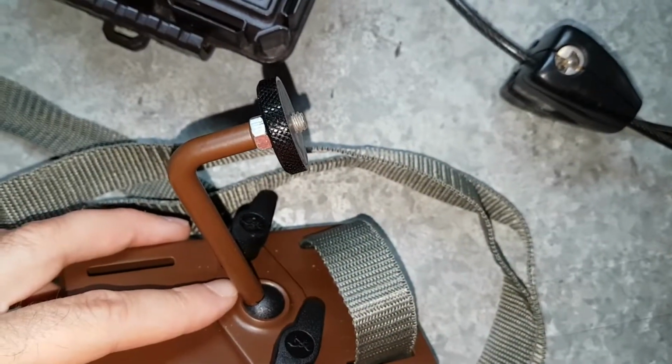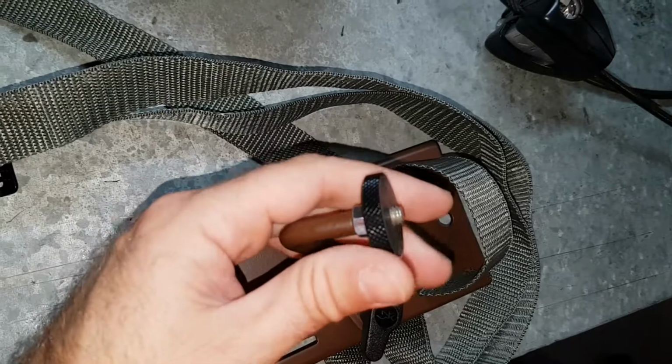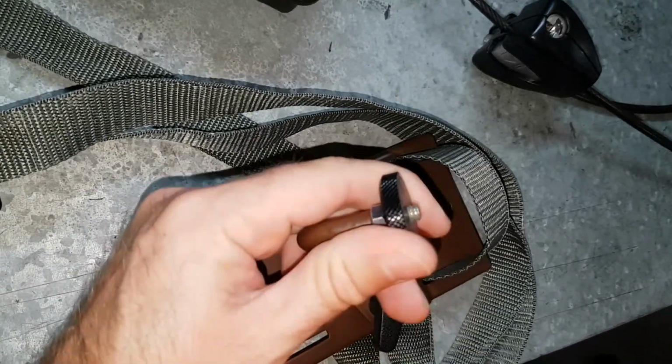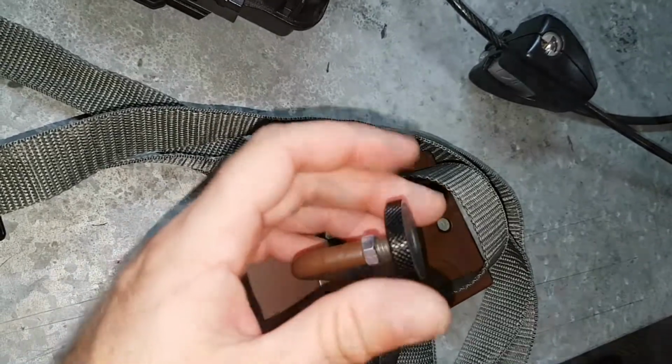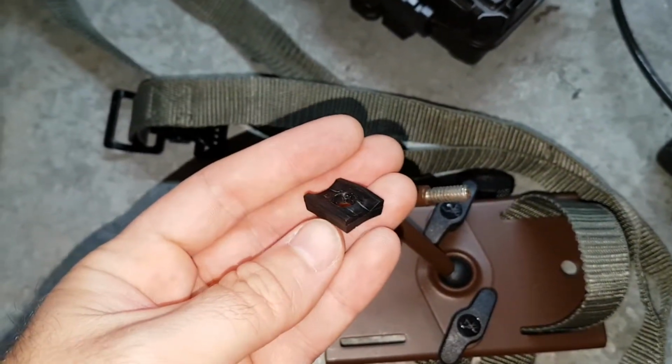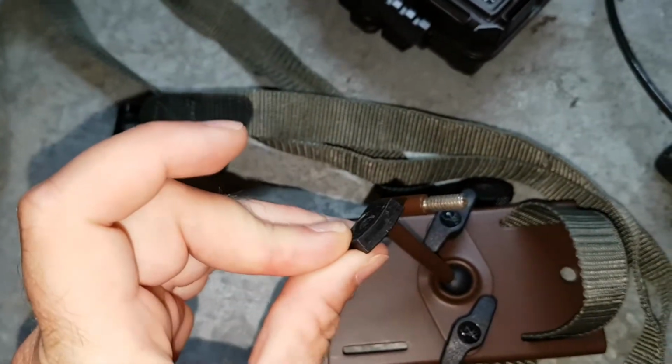So I tried to put a nut on here, guys, but then it doesn't leave enough thread for the camera to actually start binding on, so I've got to come up with another plan here. I've got a little black spacer here. It's not quite as thick as that nut, and that might give us a little bit more room to tighten the camera down.